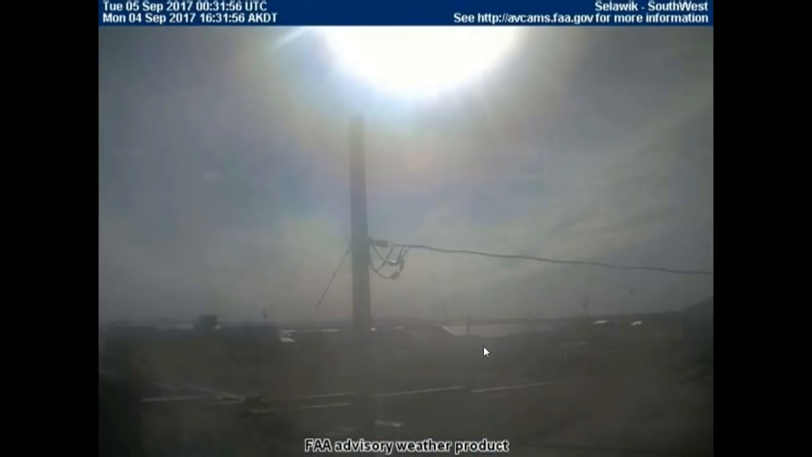Big explosion in the sky. Okay, Selawik SouthWest, Monday 4th of September 2017. You can see the lensing system around the outside here. It just looks like a cartoon, and yet chemtrails in the background.